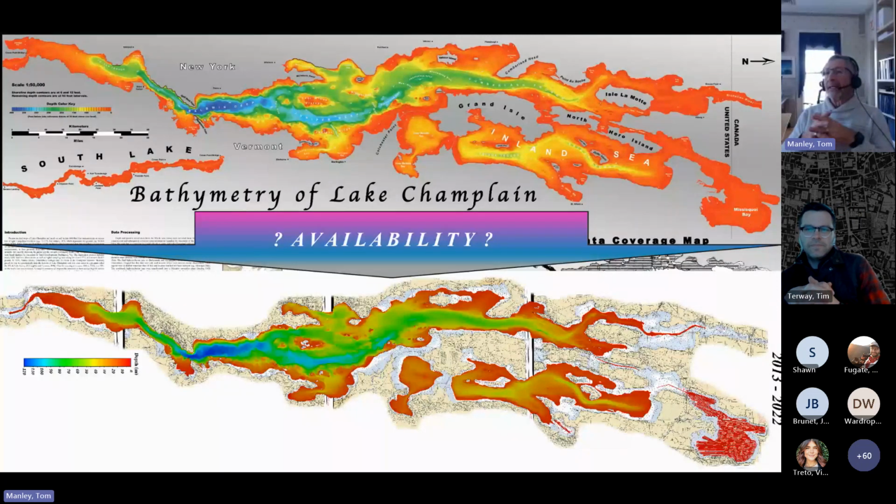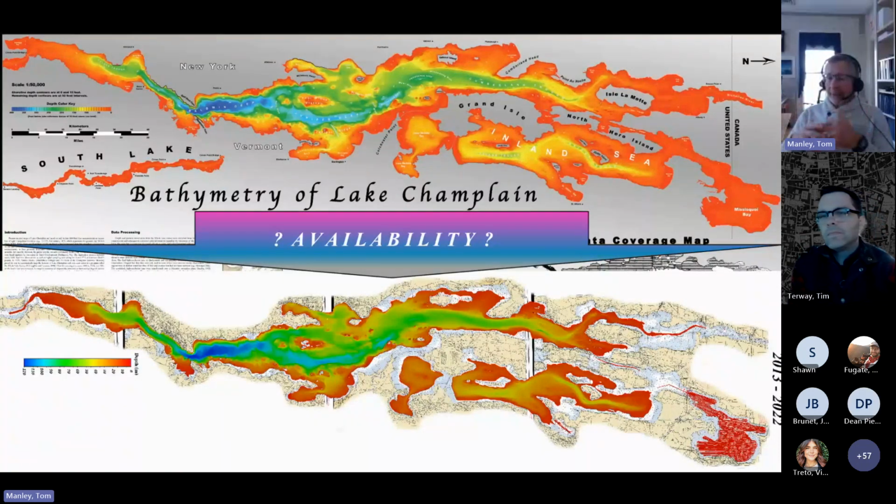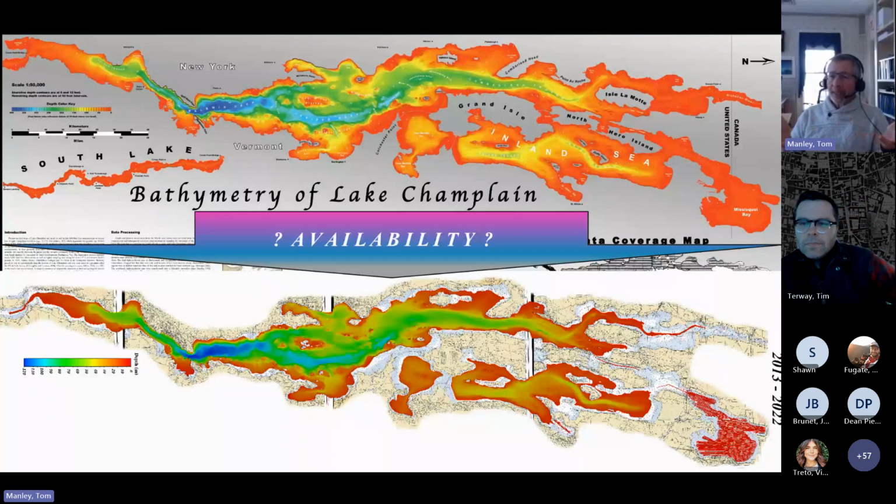So things like, is there a moat around the vessel? Many vessels in Lake Champlain and Cuyahoga Lake and Seneca Lake have moats around them due to high-speed currents. That could aid in the program as far as where you have to spend more time or less time evacuating sediment in order to get underneath the vessel with something like cargo straps or lifting belts.